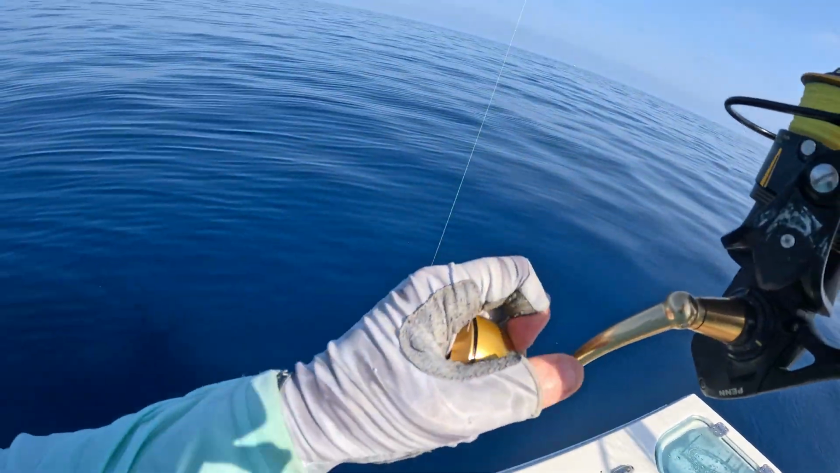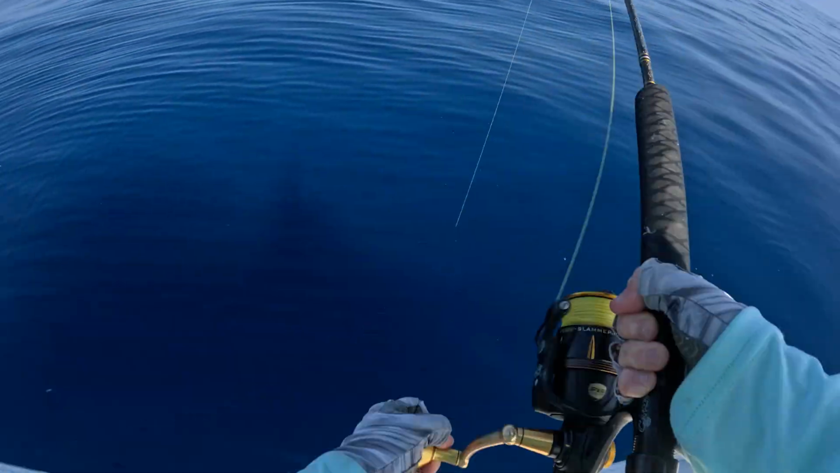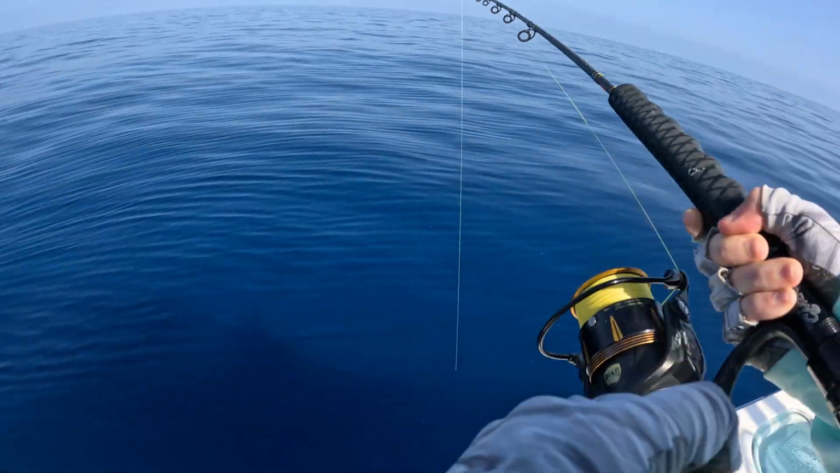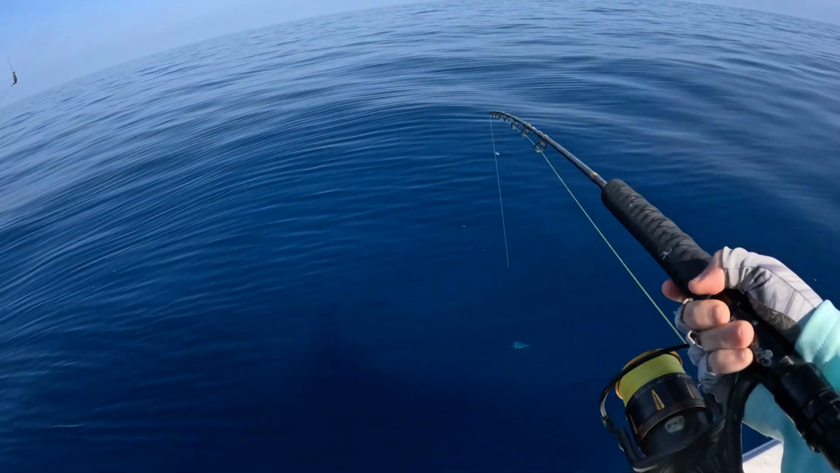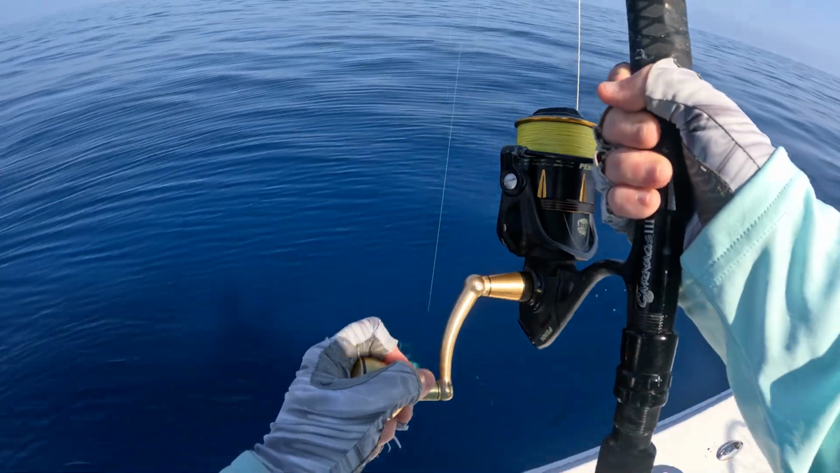First grouper in the boat. That's a big red. We call them fire trucks around these parts. That's a fire truck. You got color? Yep. You want to net him or grab him? That's a fat boy.